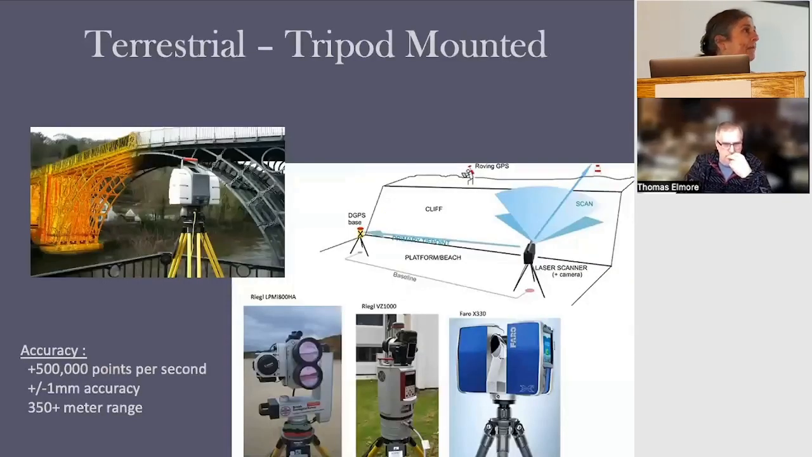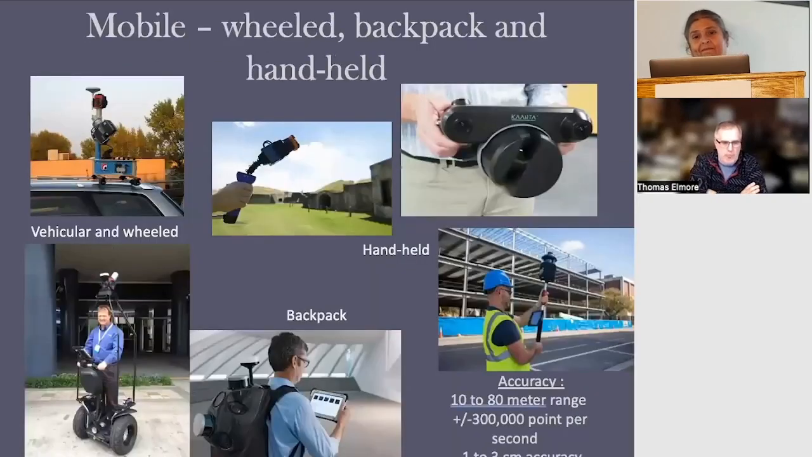With the tripod mounted or the terrestrial LiDAR, this is used more in construction to verify designs, like bridges before they're built. And they're really, really super expensive systems, and they're very, very accurate. They're within a millimeter accuracy and like 500,000 points per square meter. It's pretty cool. So these are other examples of mobile and handheld LiDAR, and they're about 300,000 points per second, excuse me.